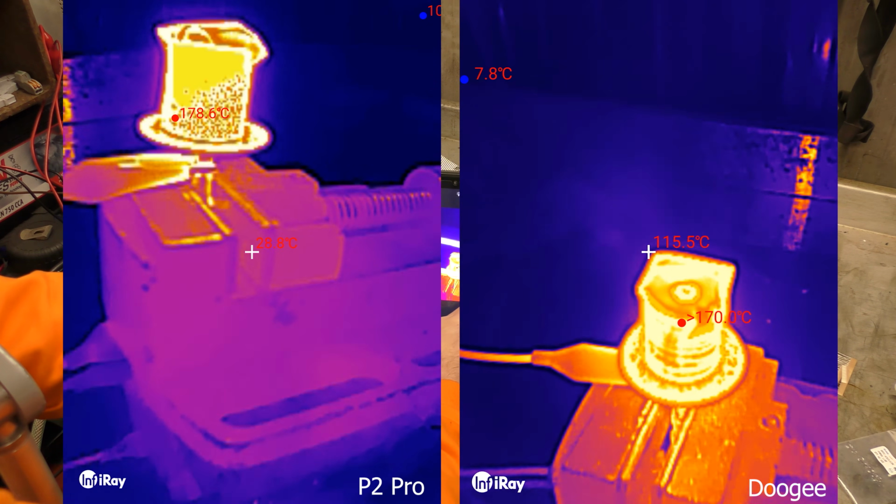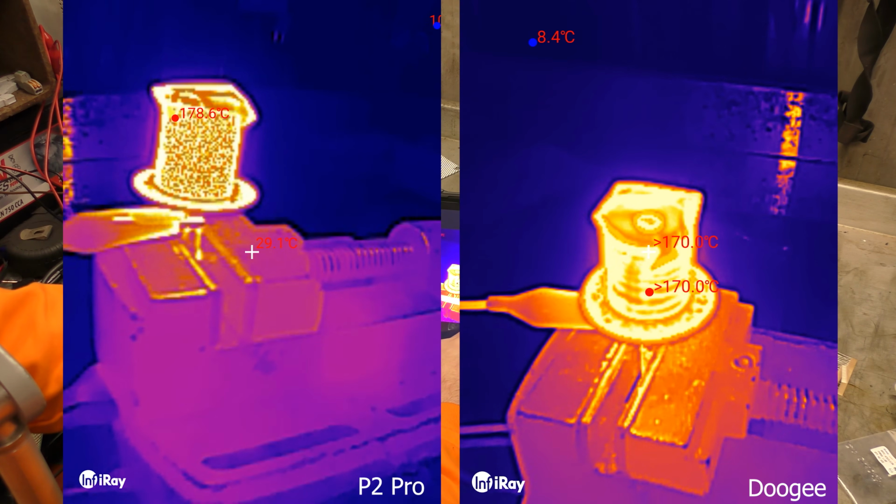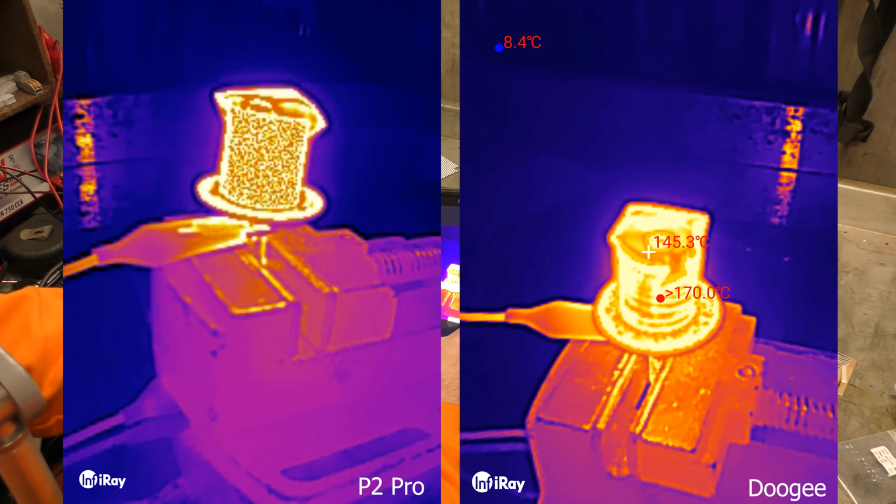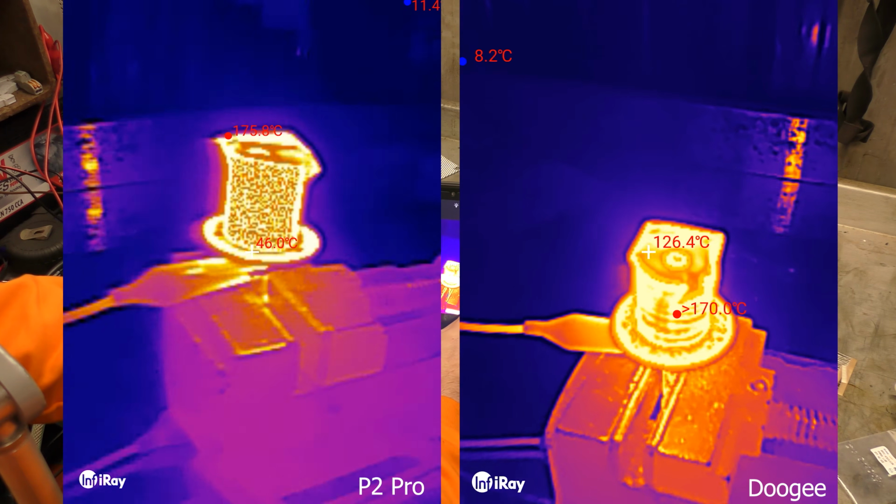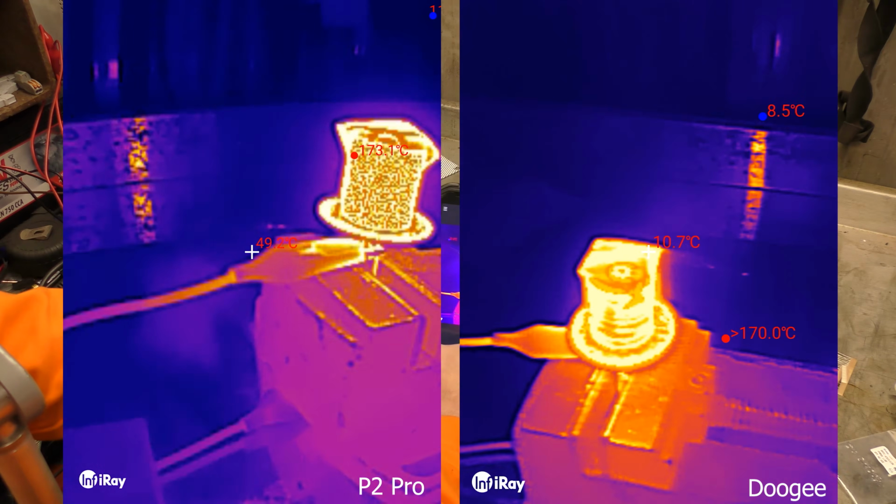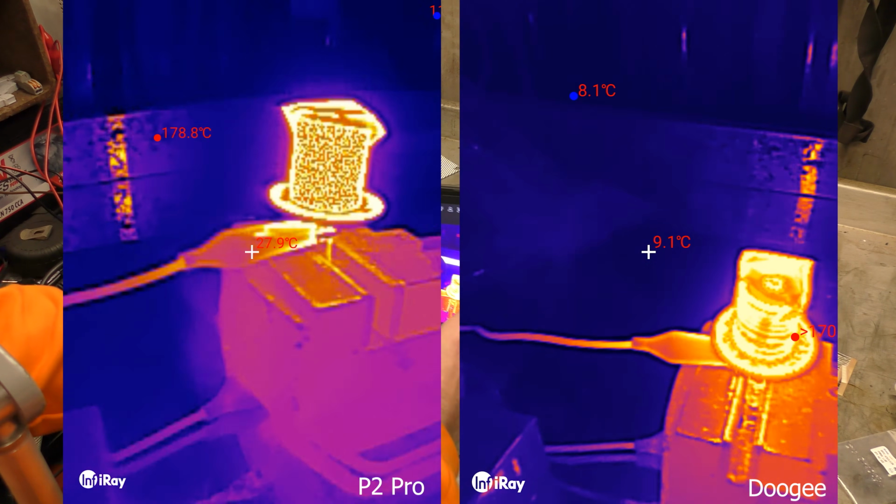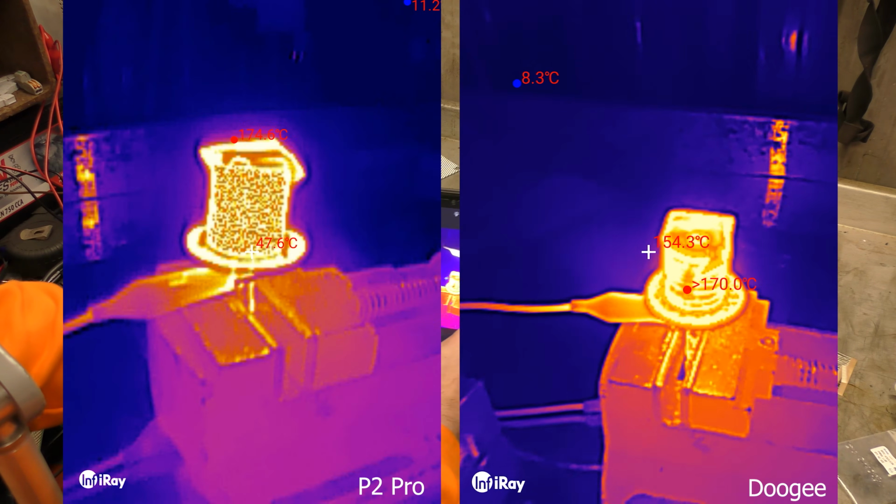That's a bit strange. At least the other Infiray just says it's too hot for this sensor mode. This one just kind of gives in. I think the P2 Pro's got faster video still. I'm doing a bit of left to right here, except I need to go that way to make it look the same.